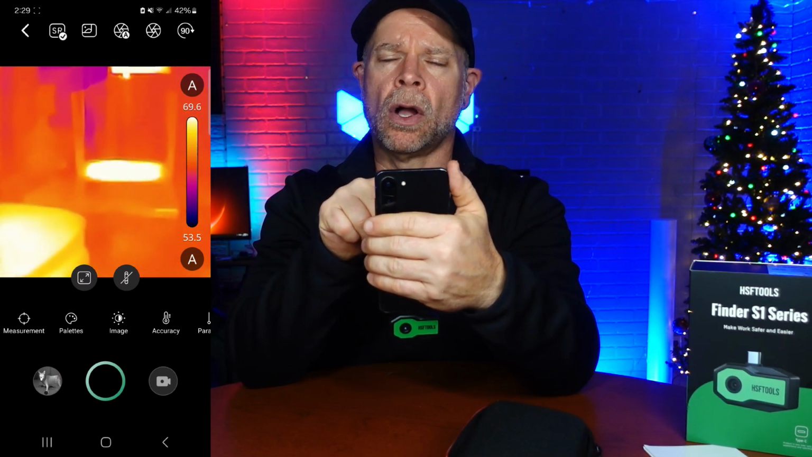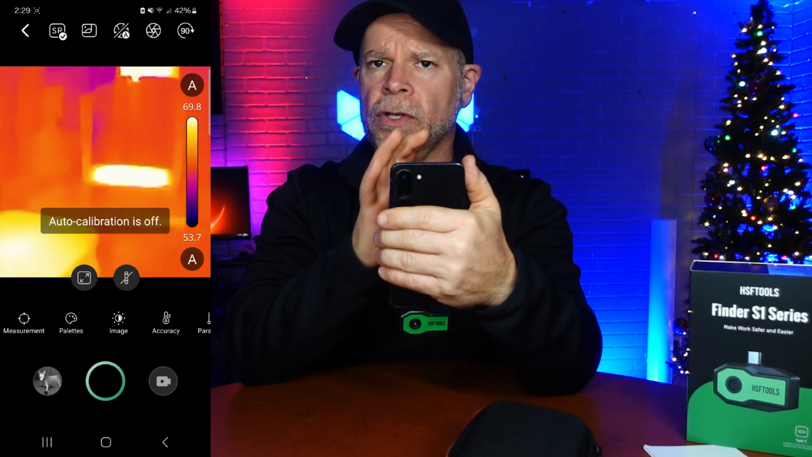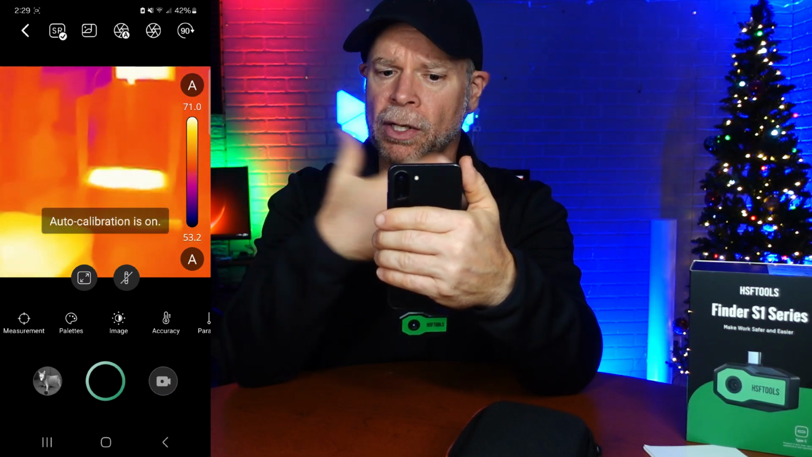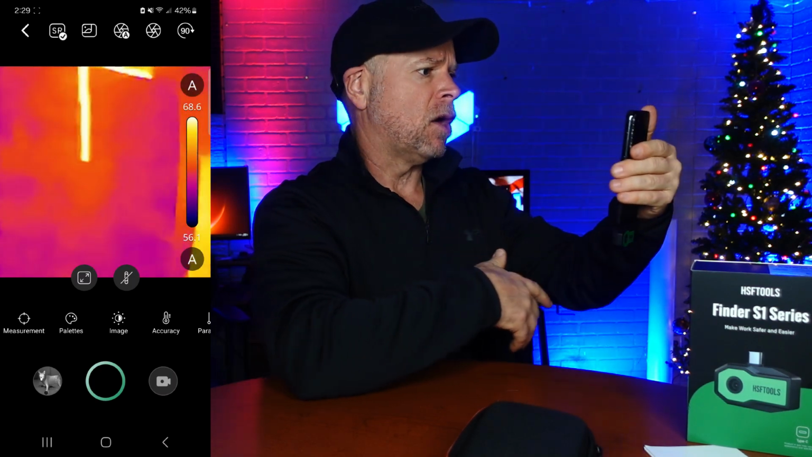Next over is called your auto calibration. If you do not auto calibrate, it's going to continuously calibrate, getting the correct temperatures and getting the correct pictures, correct measurements, and all of that.